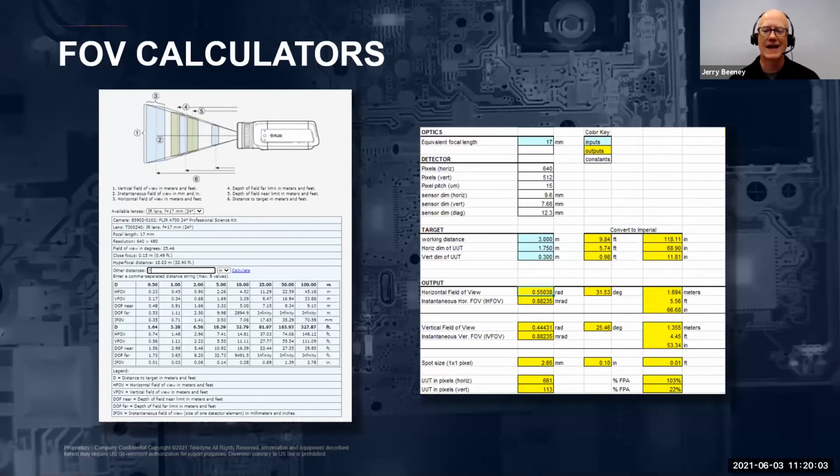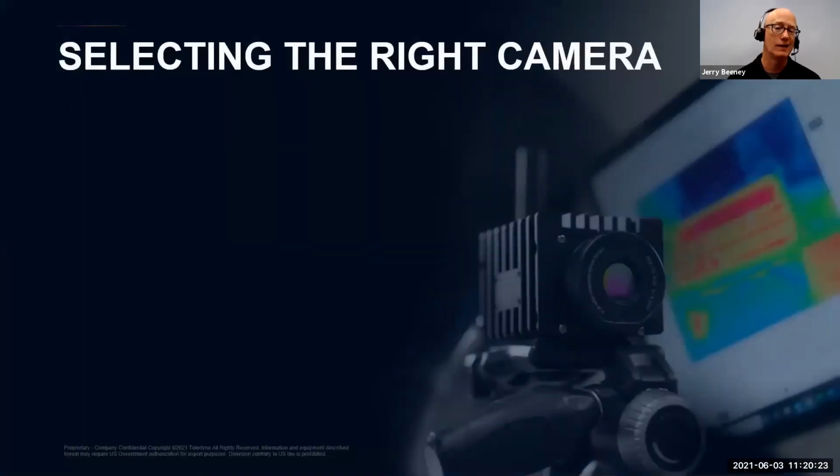This also provides an output of the percentage of the detector that's actually being used to image the unit that you're testing, which really helps ensure that you're working to maximize the number of measurement pixels on the target, or your object that you're testing, given your selected camera lens combination as well as your working distance.